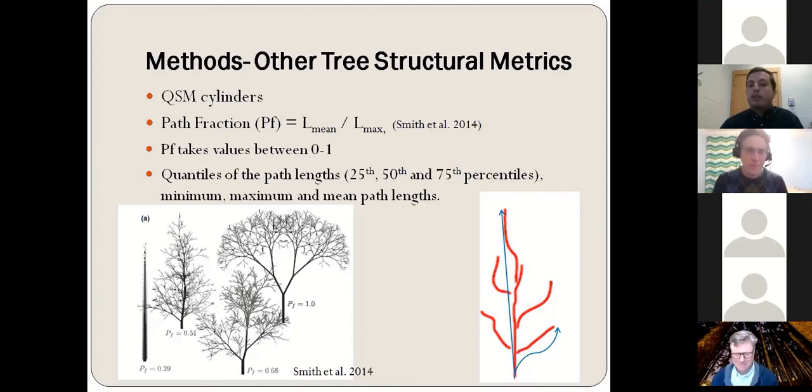After we computed all these different path lengths, we calculated the path fraction metric, which is the ratio of the mean length of all these paths divided by the maximum length of these paths, which, according to Smith et al. in 2014, describes the extent to which a tree diverges from the ideal fractal character.